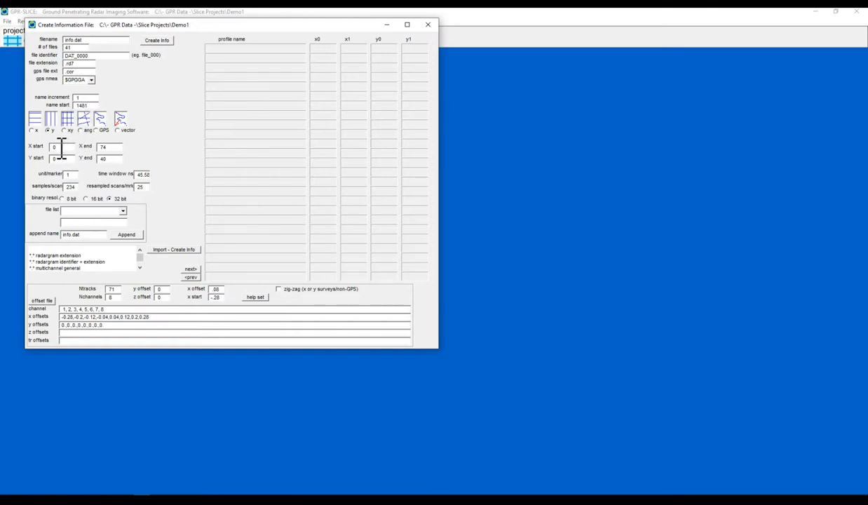They are every half a meter, so it's going to start at 0 in X and end at 20. The length of the lines is 40 meters, although we could leave this blank and extract that directly from the header file. Same with the information about how long the time window is, and how many samples there are per scan. So I can just hit create info now.